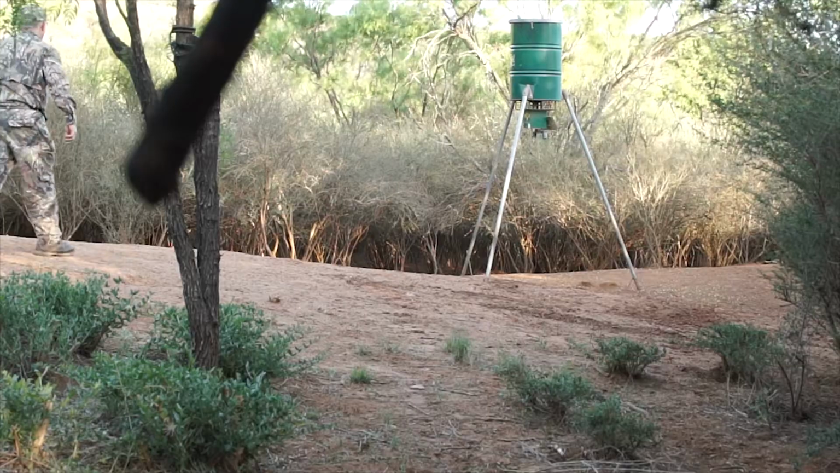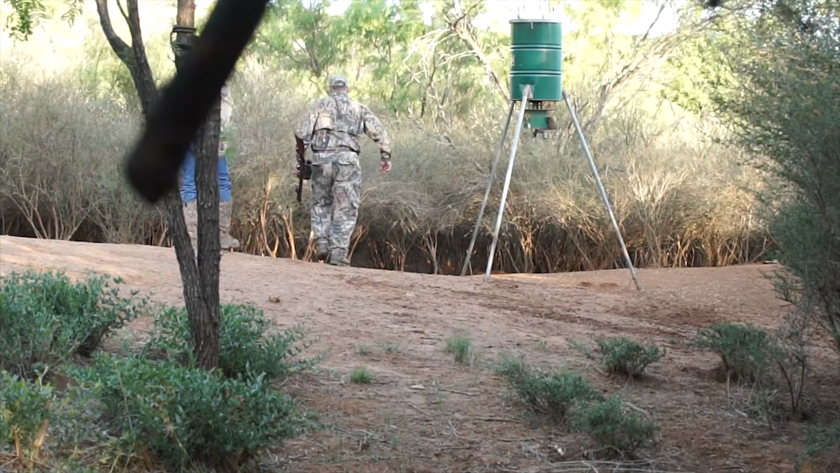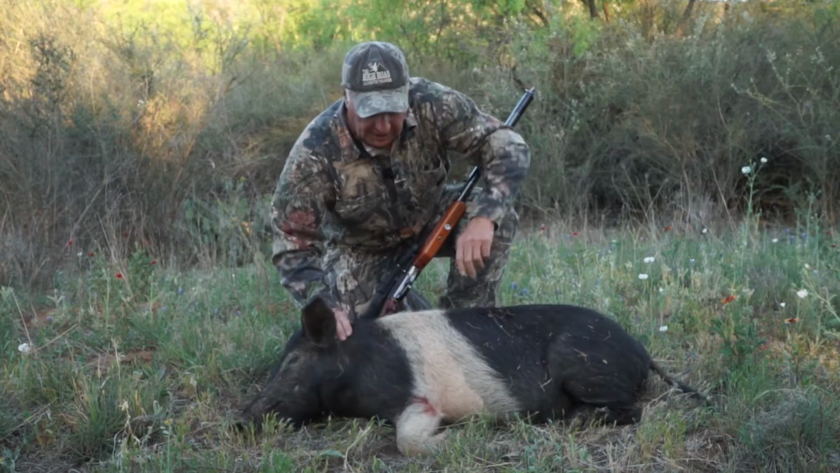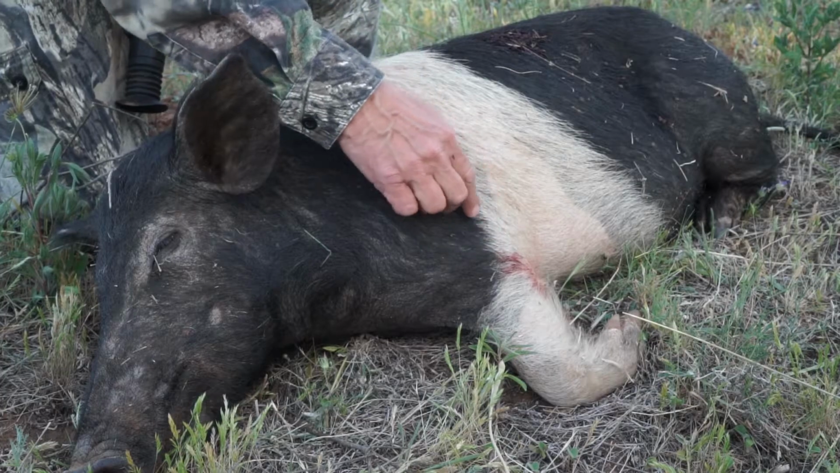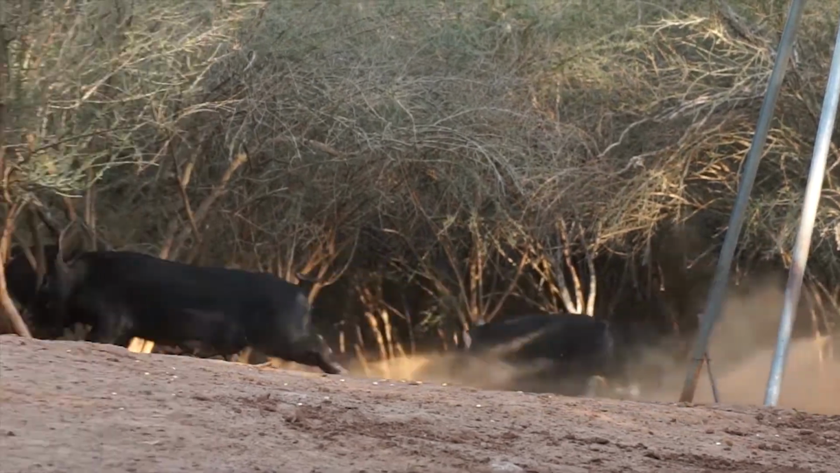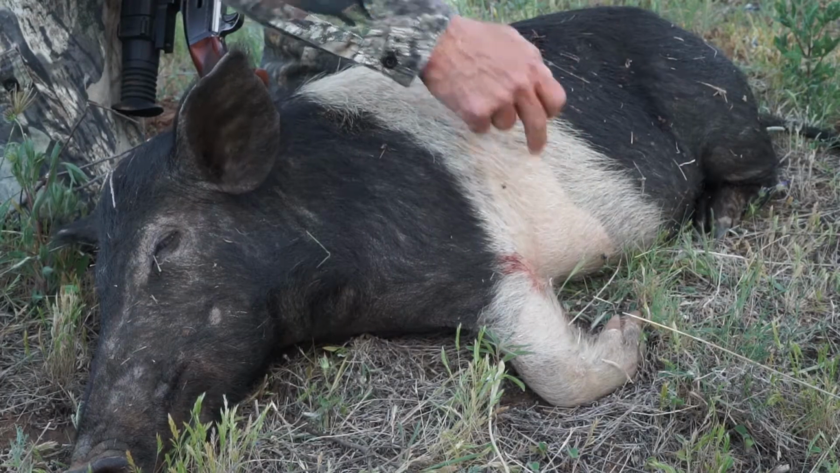It's lights out. Now it's time to take a look at what we've got. All right, well, this is what it looks like. I made a really good shot. The arrow flies so fast. We had the camera on slow-mo, but I don't know if you'll even be able to see the arrow traveling so fast. But the heart is down, it's up front behind the shoulders, and it's down low on the hog.